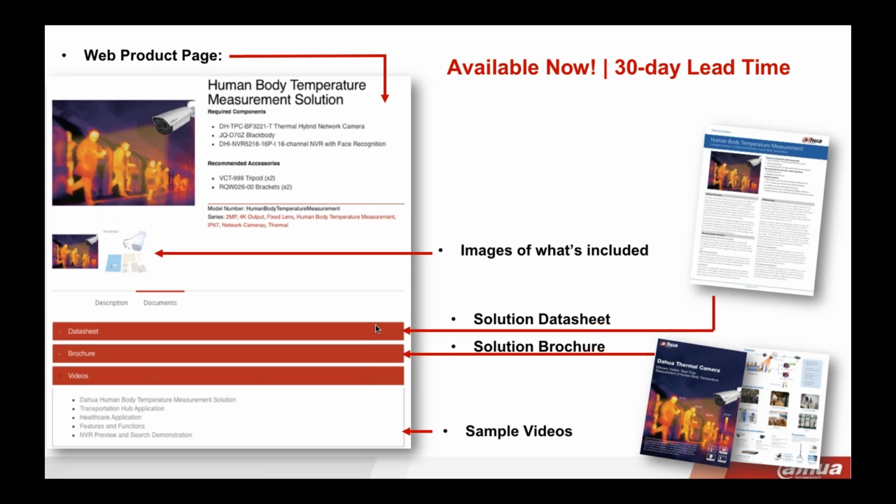All of these pieces to the solution are available now for ordering. We do have, as I mentioned, a 30-day lead time. We have a product web page up on our website, and it's going to give you the solution data sheet. Unlike some of our other products, where we usually just do it based on each component, we've actually put together a solution data sheet. So if you forget everything that I told you today, you can just download the data sheet and it's going to have all of those components that you need.